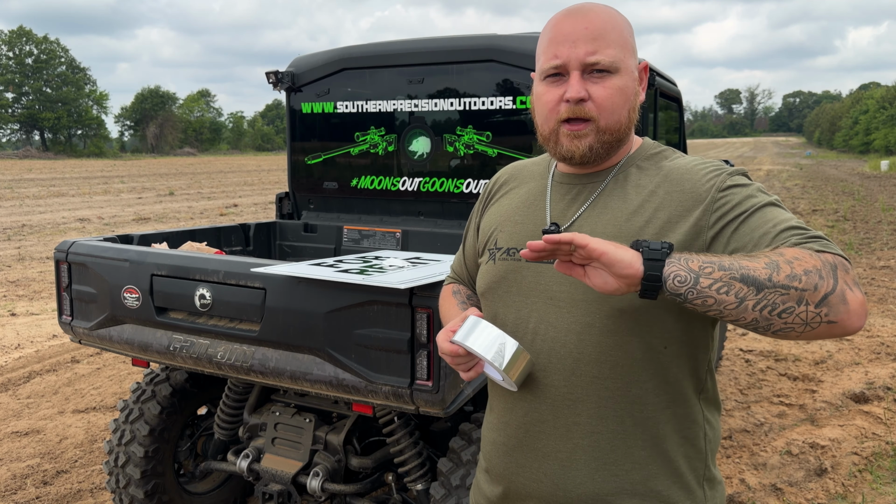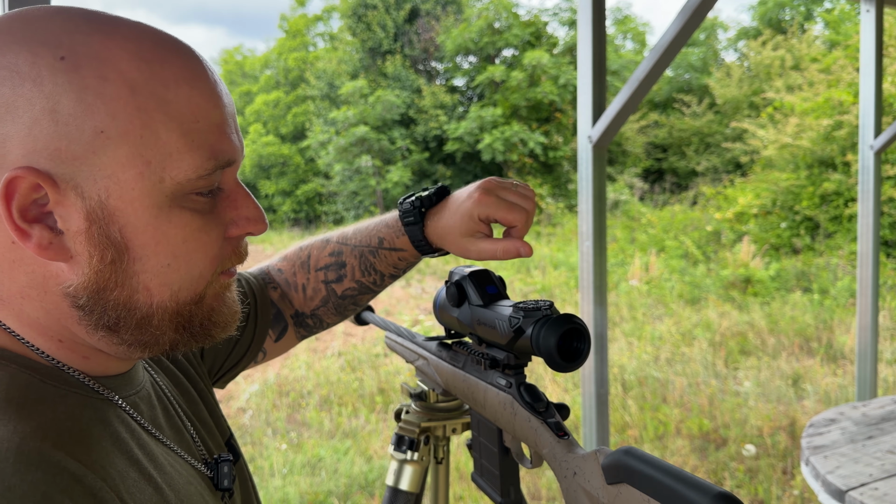All right, guys, I'm going to give you a quick rundown of what the buttons do on this unit. So up front right here, we're going to have your focus wheel, your power button, and then on top here, we have a scroll wheel. This is how you navigate through the menus and how your optical zoom works and all that. On the left here, this is how you change your color palette mode. On the right, there's another button over here. That is how you activate your rangefinder function.